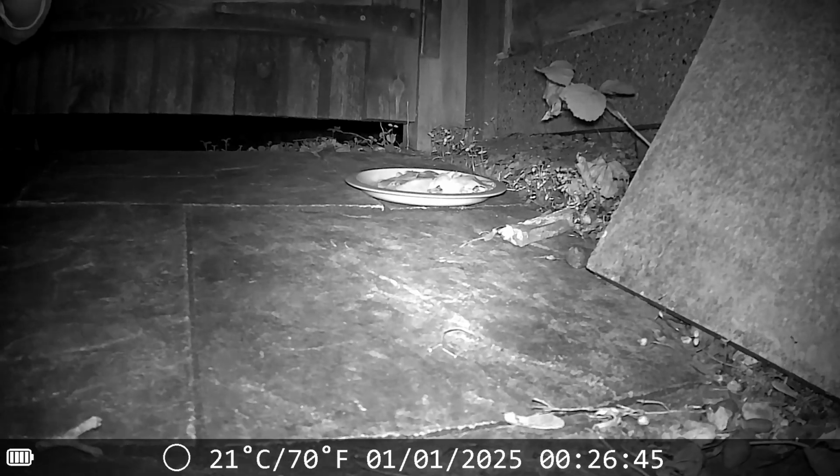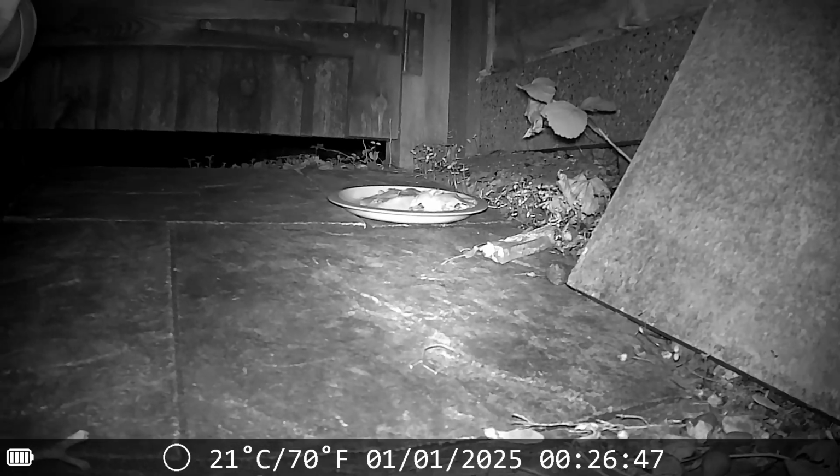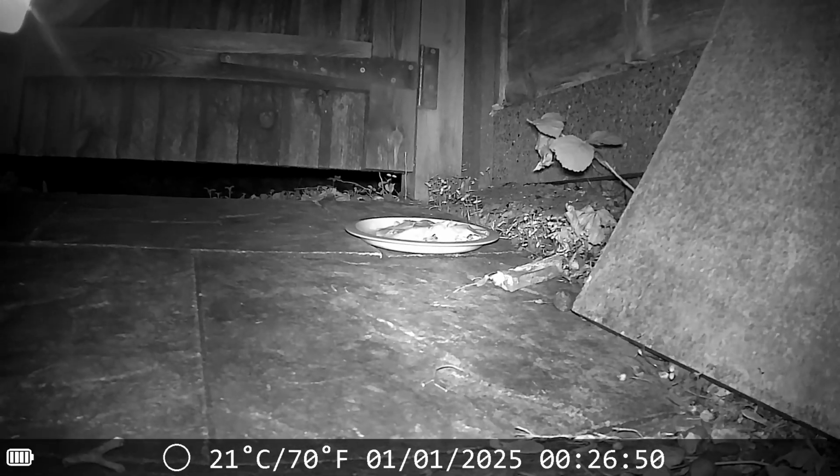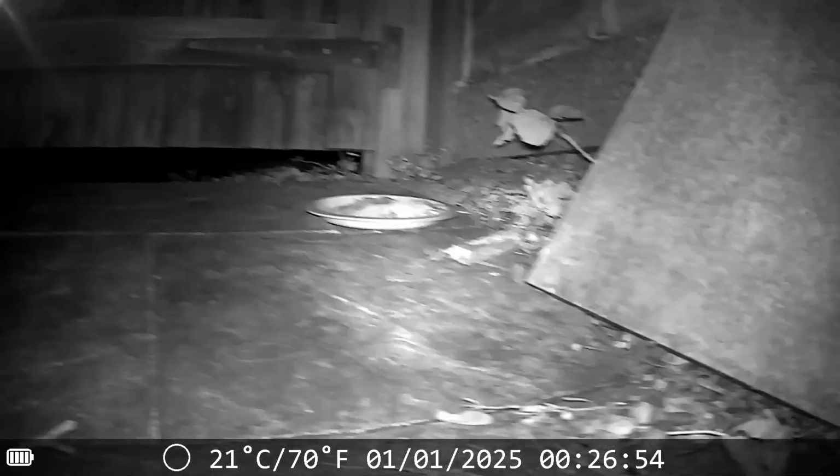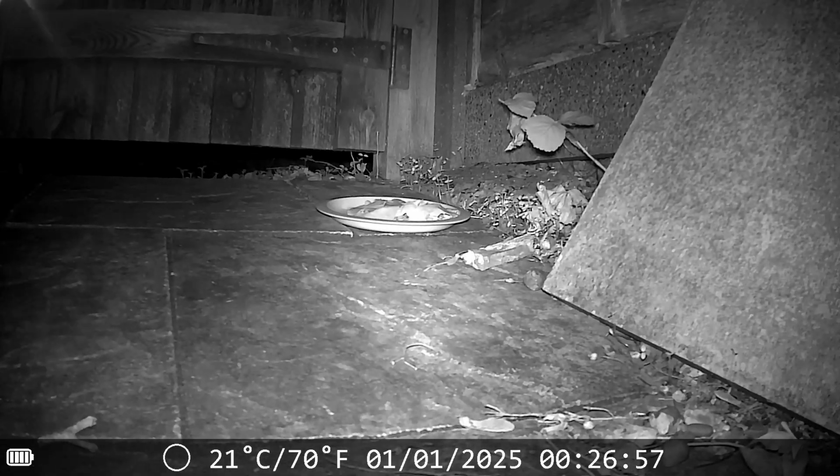So we immediately wanted to test it out when we got it. First of all, we tried to do it in our back garden, near an area where animals could easily get underneath, so we could see what wildlife we could catch on camera.